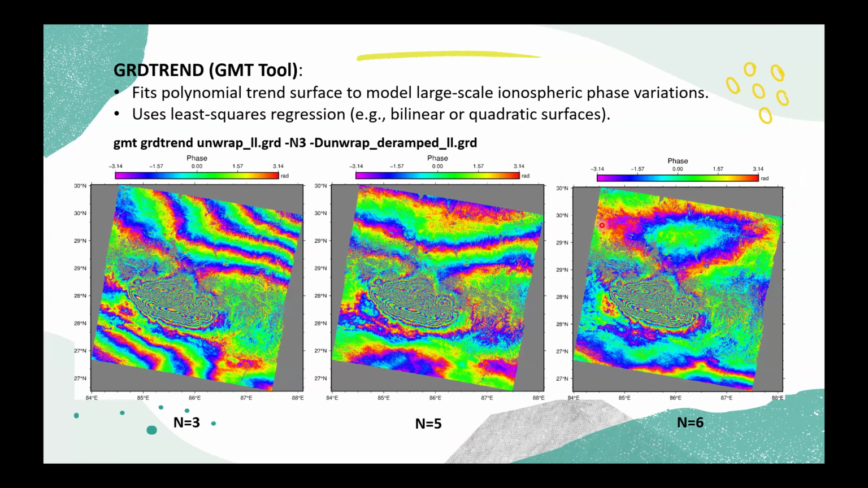So the next method that I've used was grdtrend using GMT. It basically fits a polynomial trend surface to model the large scale ionospheric phase variation. So this is the code that I've used. Here the unwrap.grd is the unwrapped phase that I got from P2P processing, and here n determines the degree of the polynomial trend surface.